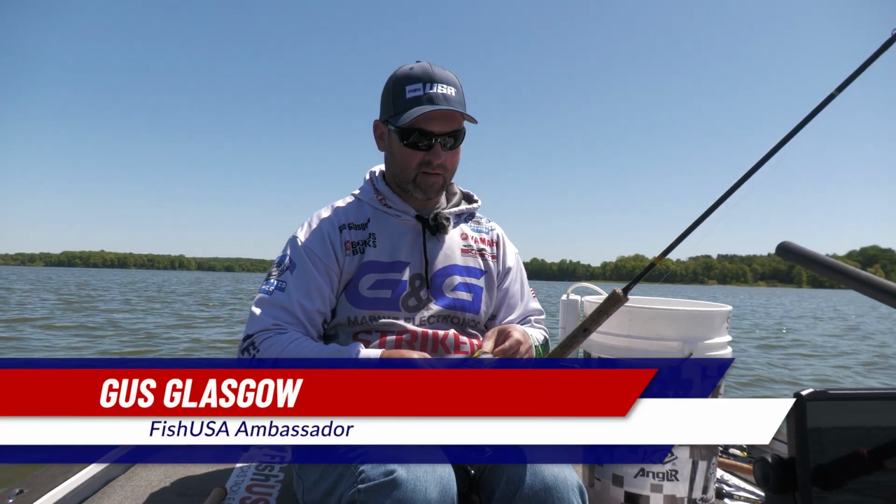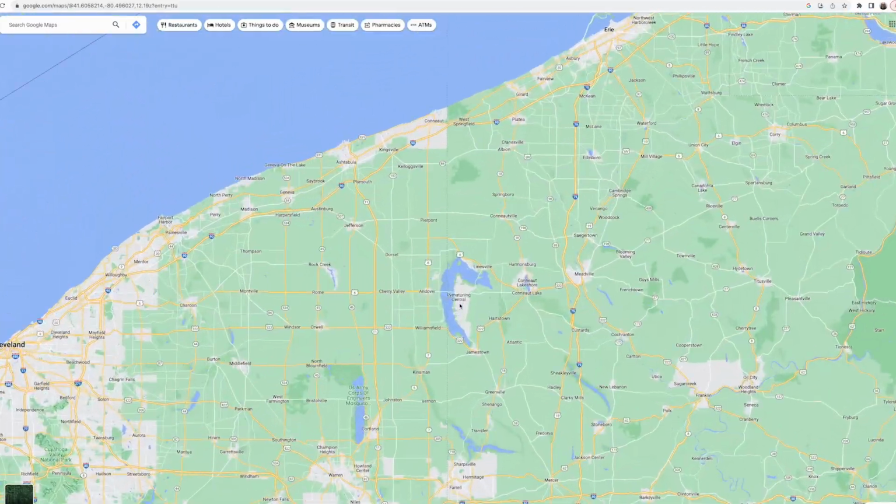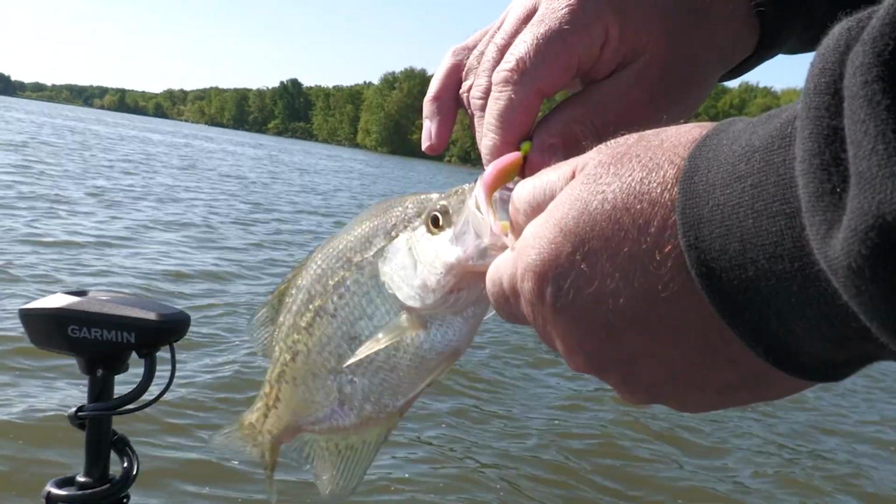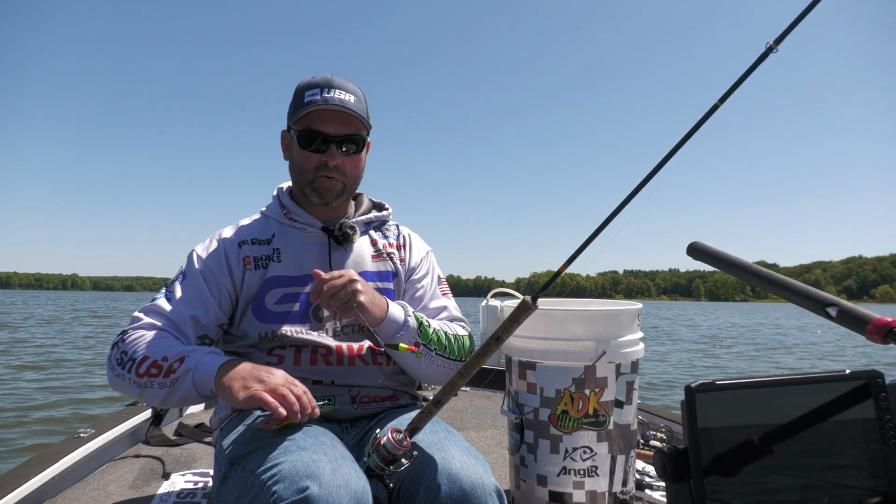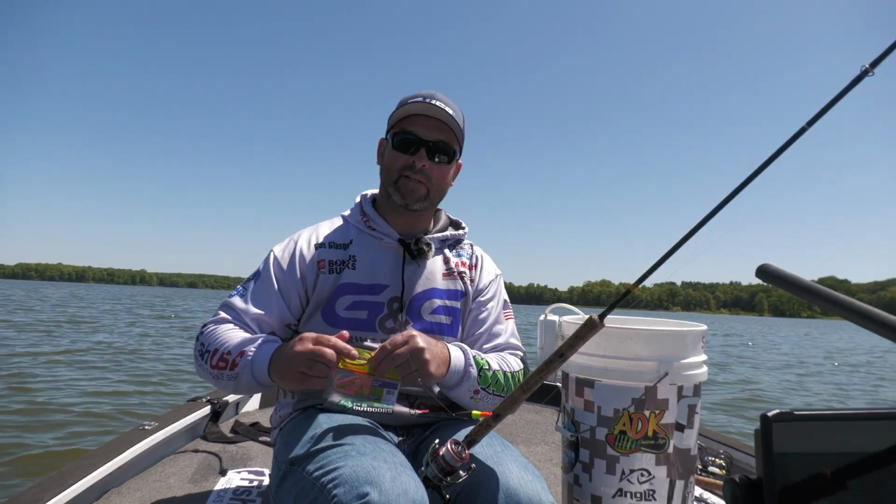So we're out here today slip bobbering crappie on Pymatuning Lake in western Pennsylvania. Today I'm using Bobby Garland plastic. This is my favorite color, the electric chicken. The water is just a little bit dingy here, so I've got a 1/16 ounce jig. It's my 2 3/4 inch Thill slip bobber. I prefer these slip bobbers because of the way they lay down if it's an upbite.